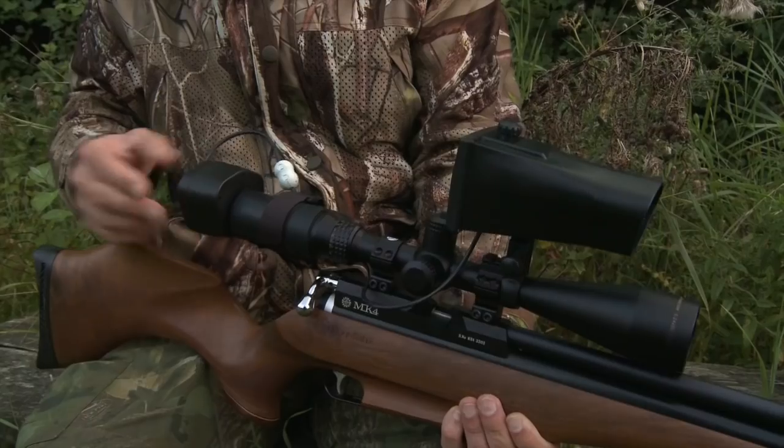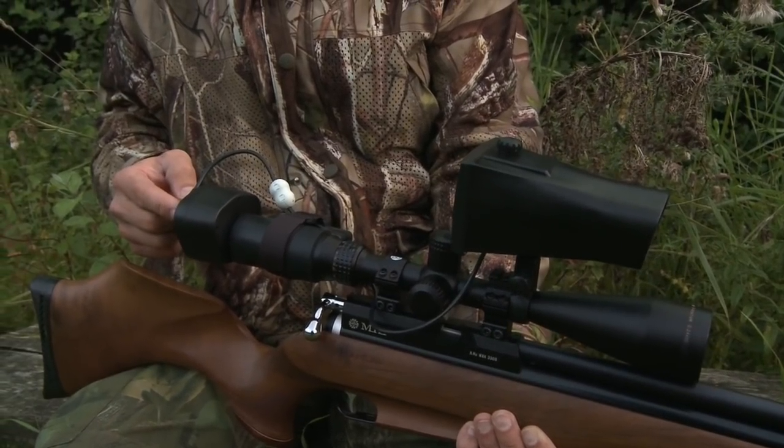Now, this is the R-TEK version, which is a very clever setup. It's got one-touch recording direct to a micro SD card, so all being well, you'll be able to see some of the through-the-scope action this evening. Another nice thing with the R-TEK setup is it's got a very fast focus setup on the exterior, so you can quickly get your crosshairs nice and sharp on the screen.